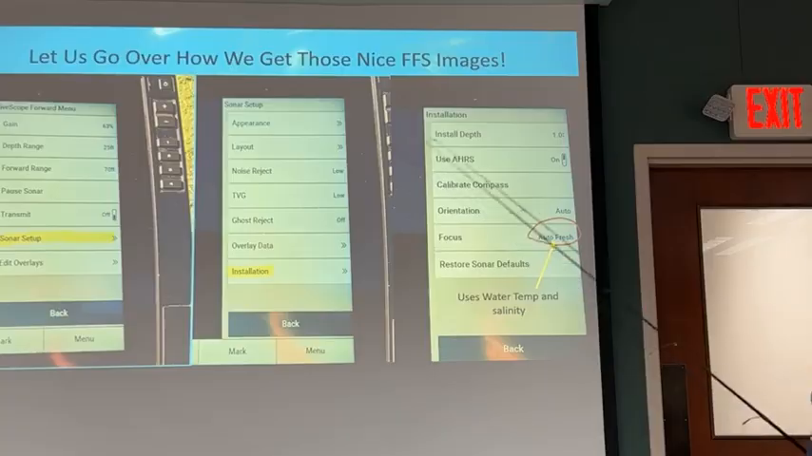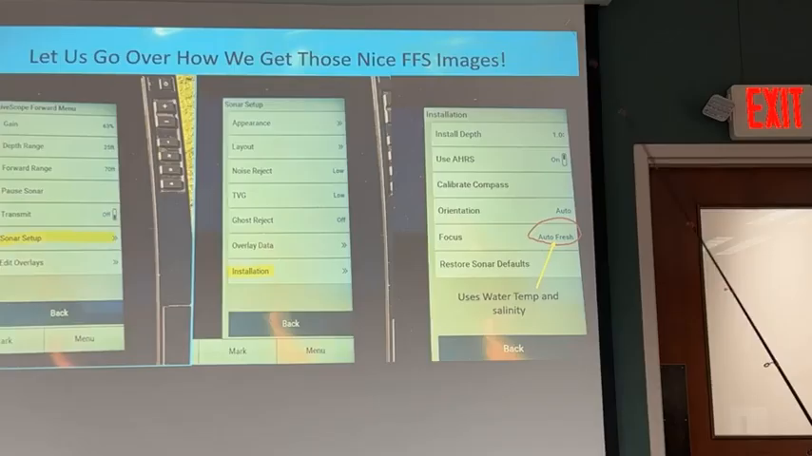But that's basically, as far as the installation, all you've got to do. It takes a minute and a half to calibrate your compass.